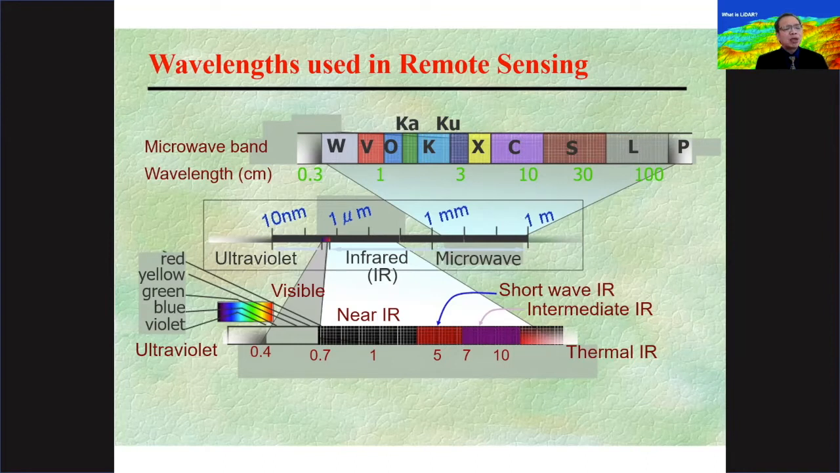And just to familiarize you with some of the common wavelengths that are used in remote sensing, there are of course the visible wavelengths, which our eyes are sensitive to, and most importantly the longer wavelengths like infrared, which our eyes are not sensitive to. We cannot see infrared. That's why we need specialized cameras to do that.